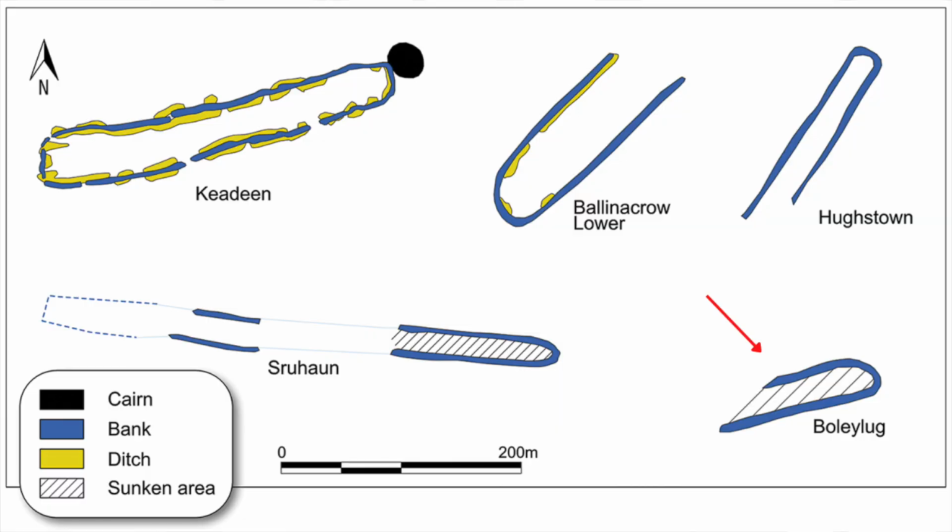A second Cursus measuring 113 metres in length and 24 metres in width was identified at Bolilug, 98 metres from a tributary of the Slaney River. It rises 13 metres from the west near the river to the east. The banks vary in width between 7.2 and 9.3 metres. Only the eastern terminal is enclosed with a rounded bank.